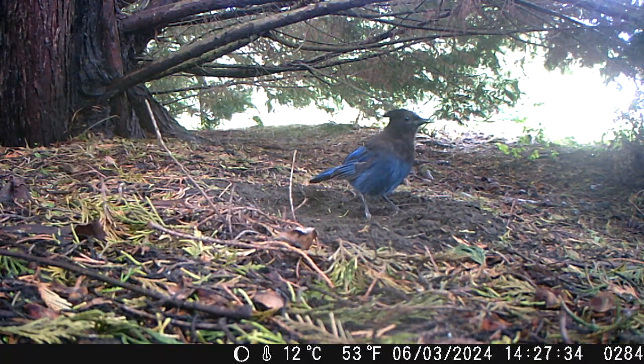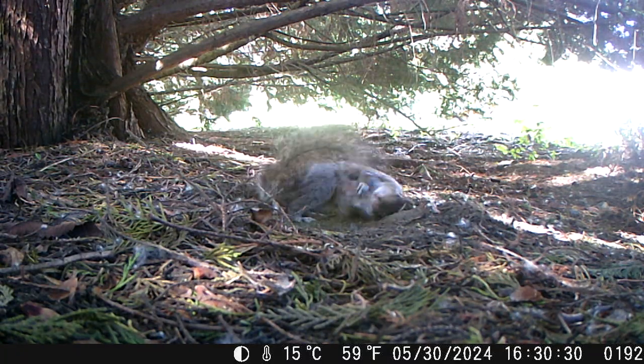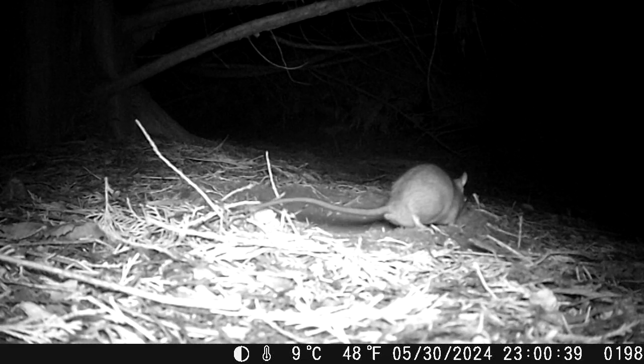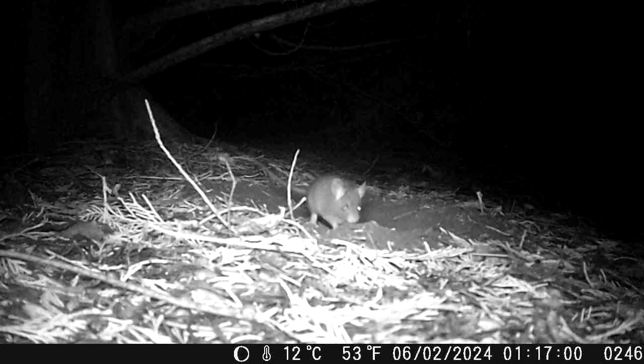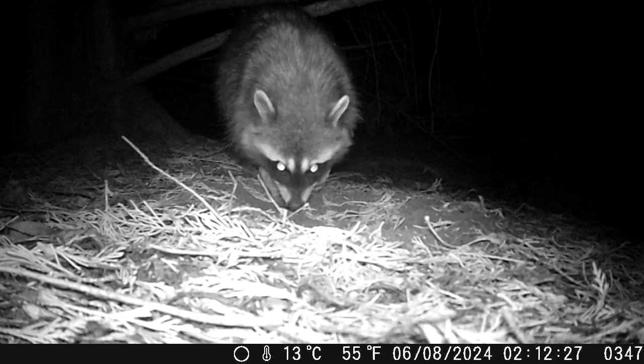During the day, lots of birds hopped around looking for insects, and some squirrels took advantage of the free dust bath. In the evenings, mice and rats ran all over looking for any tasty treats they could find. Also at night, some other nocturnal creatures came lurking.